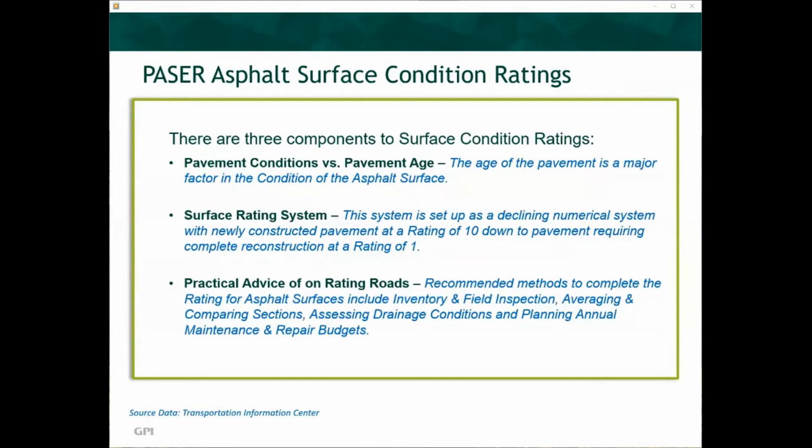The third is practical advice on rating roads. Recommended methods to complete the rating for asphalt surfaces include inventory and field inspection, averaging and comparing sections, assessing drainage conditions, and planning annual maintenance and repair budgets.